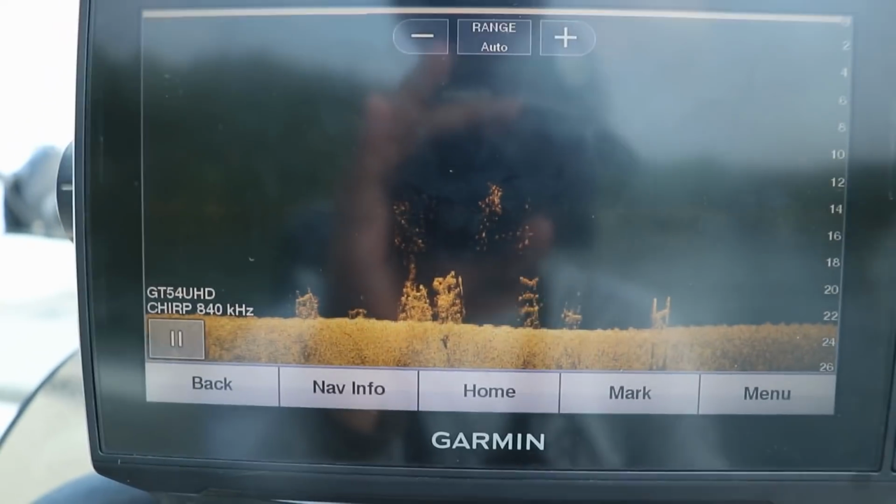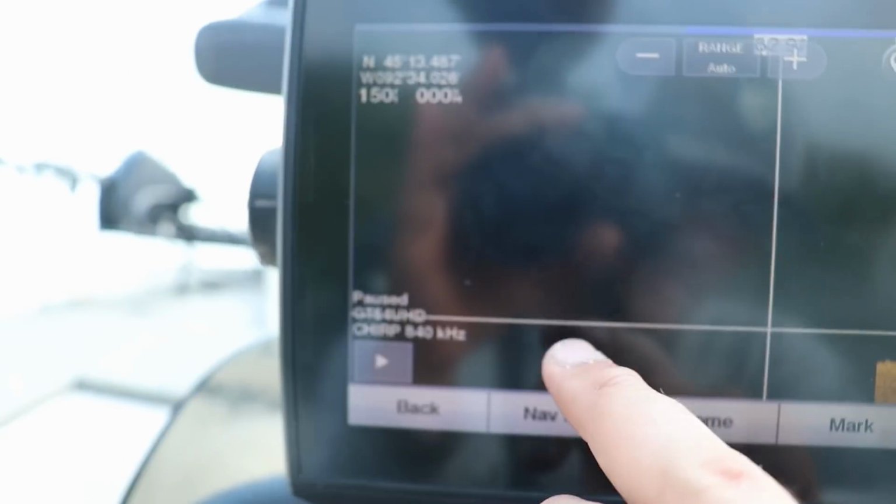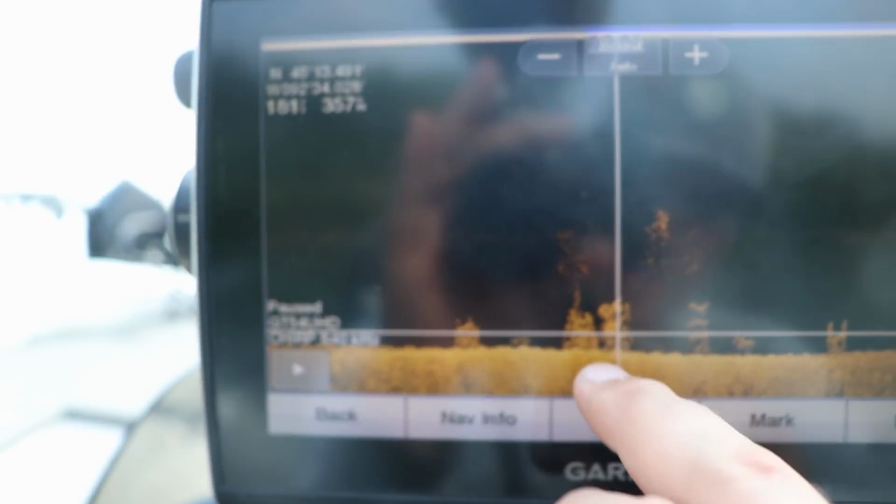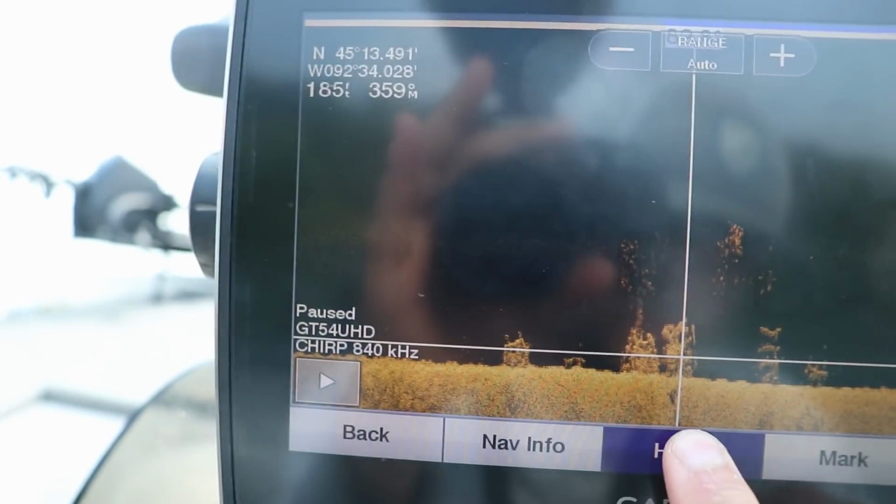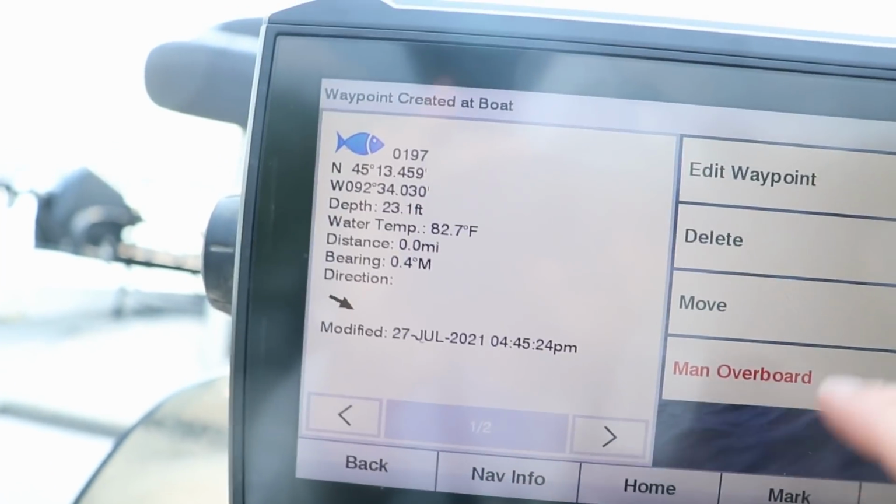I'm going to circle back to them here. Actually, you know what? Let's throw the waypoint on here. I'll just pause it on my screen. Let's throw it on this brush pile. It looks like that brush pile has the most crappie on it. We're just going to hit mark.